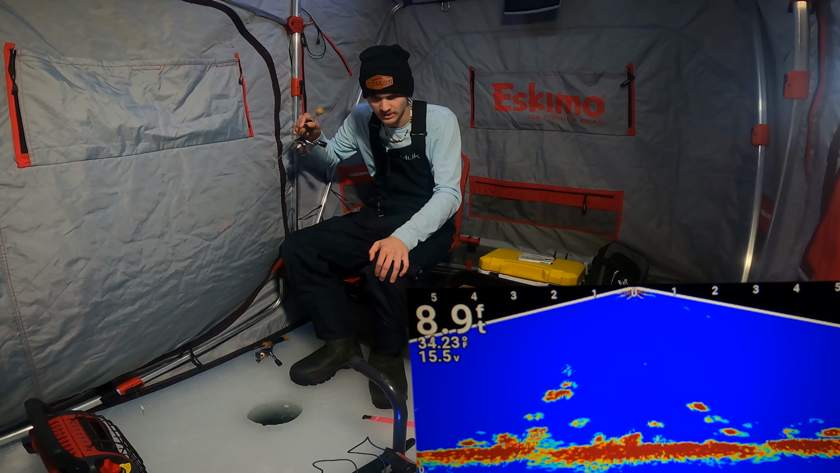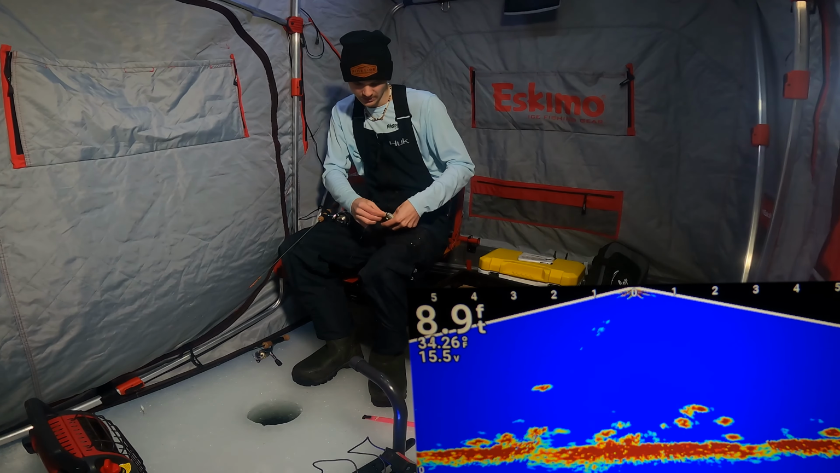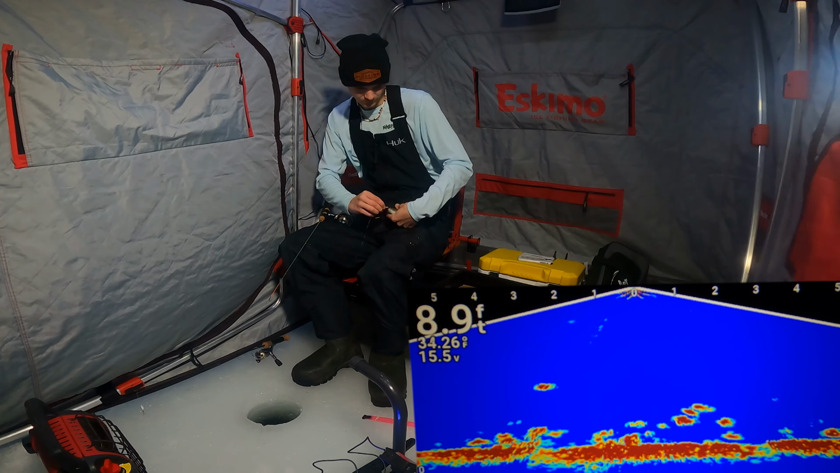It's hard to tell right now, but if he chomps it, he chomps it. Let's see it, buddy. And he chomped it. Okay, she's giving me a little fight. You are not a dink, but you're not a monster. They're all about that same size to where it's just about okay. I'm not disappointed, but I'm not screaming with joy. I'm just having a good time. Good fish, good night, good vibes.